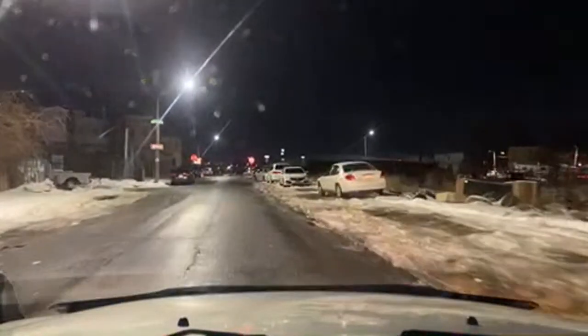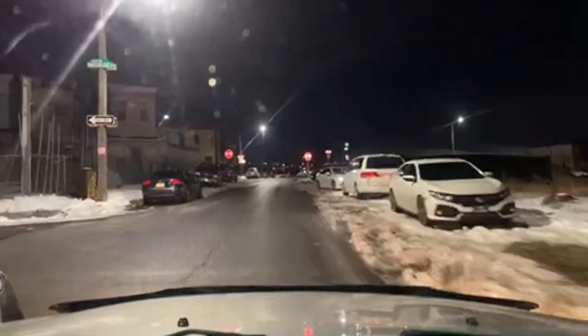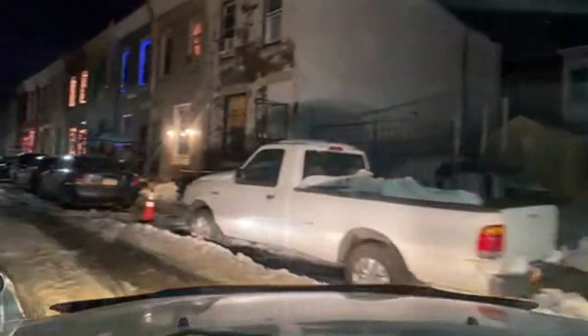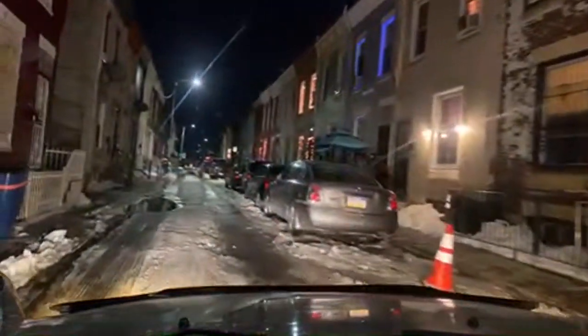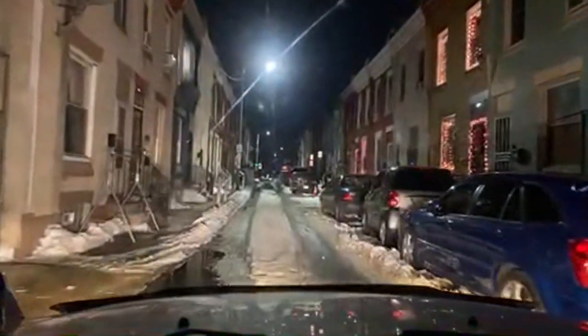I'm gonna make this left on Waterloo Street. It's the 2900 block of Waterloo. Yeah, Nesty used to have this block on Smash, but they killed him. They actually killed him right around the corner.